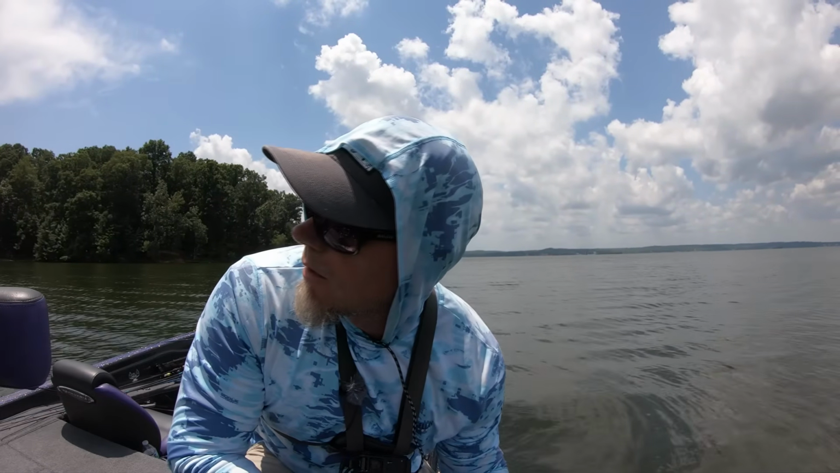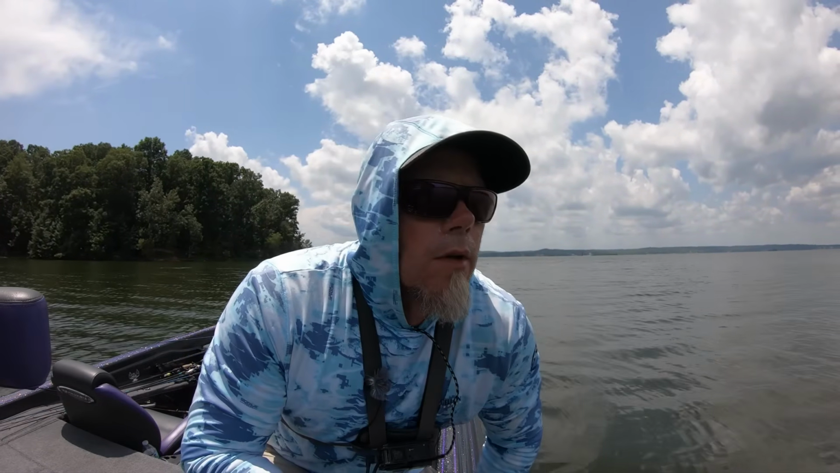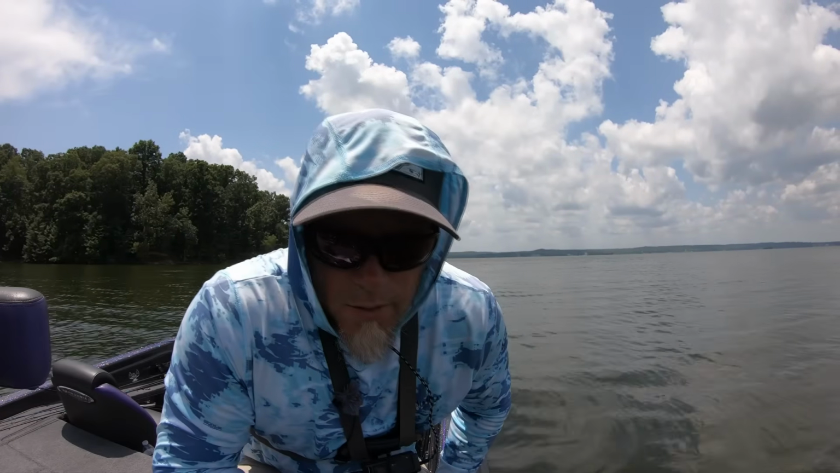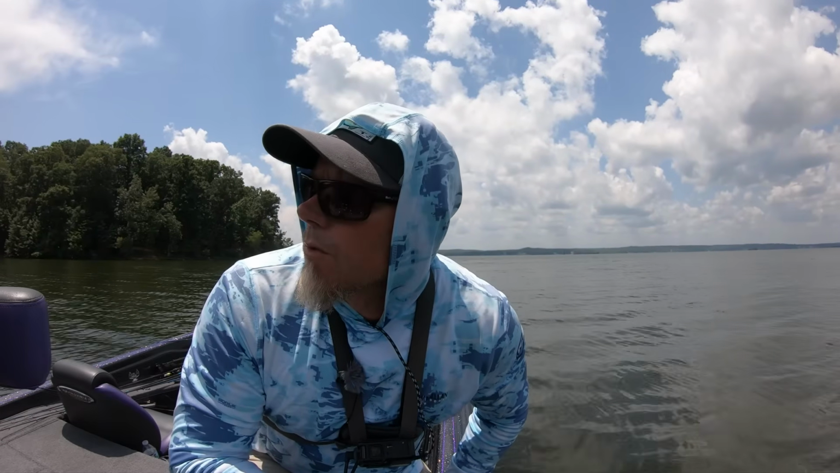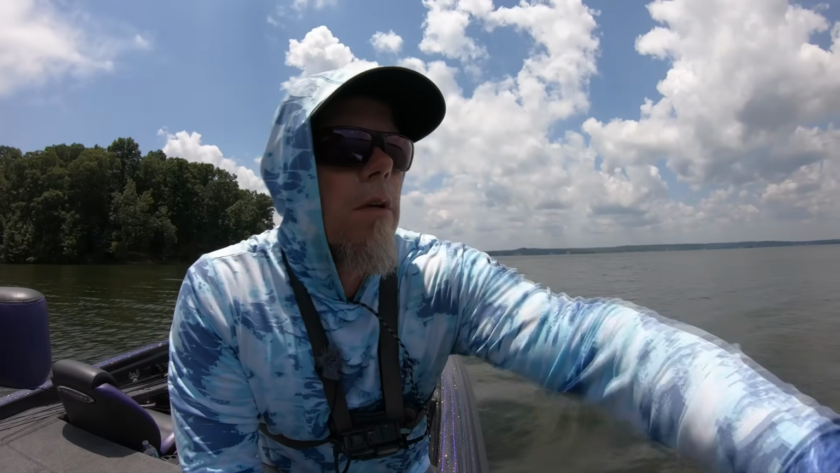Well, point, that's predictable. Got another point right ahead. And I was just getting ready to put the trolling motor on high and go over to that other point, and that fish snatched it. So that's what we're gonna do. We're gonna run some of these little secondary points, see if we can get a few bites.